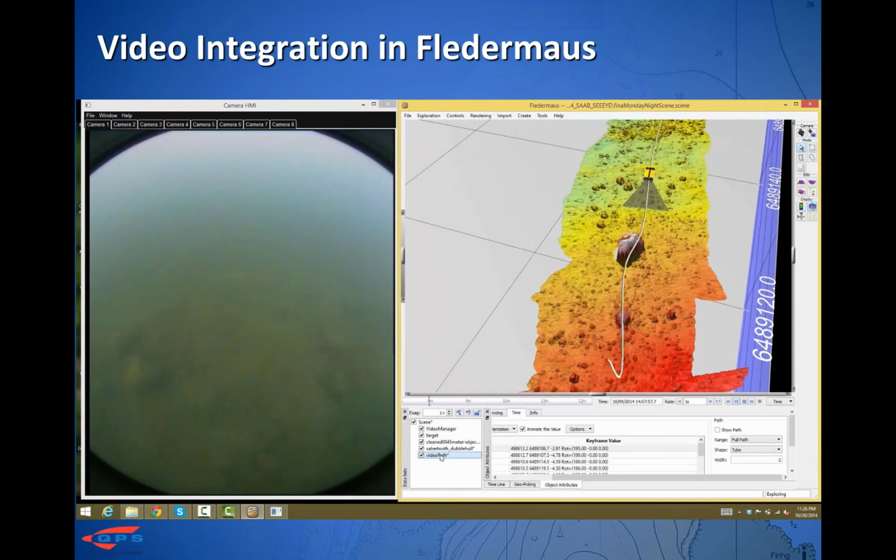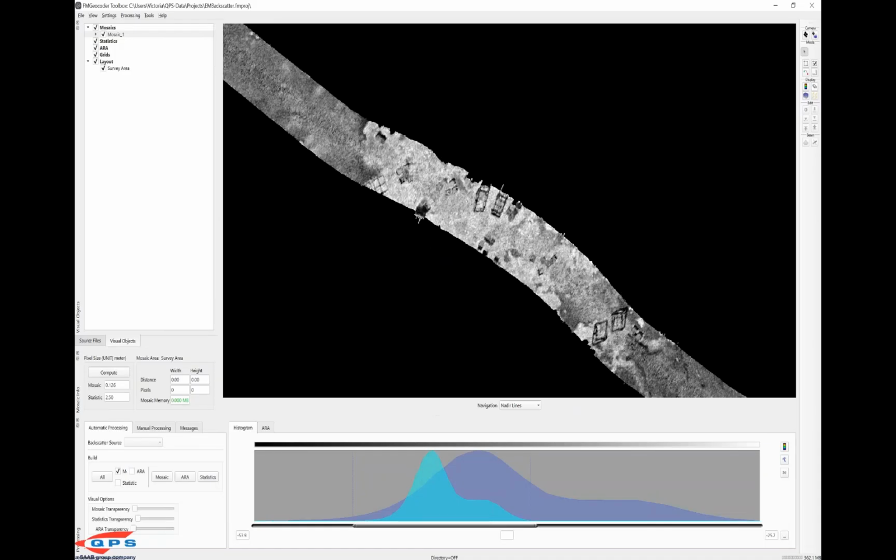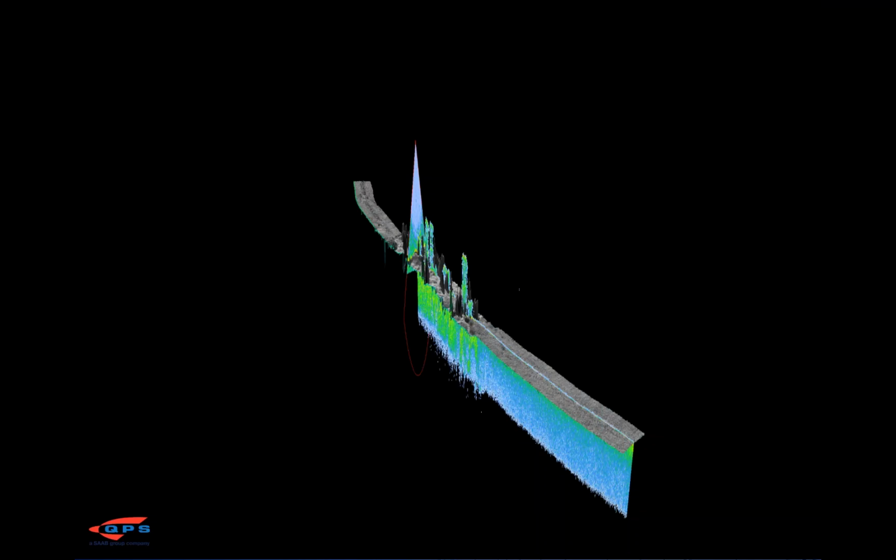If you've collected backscatter, you can also pretty easily mosaic that in FMGT and bring it into the main Fledermaus module for visualization. This is some really interesting backscatter that was collected over fish traps. When you drape that backscatter over bathymetry and add in some water column data, you get a really interesting look not only at the structure of the traps and what they look like in a three-dimensional realm, but you also get an idea of what's in the water column swimming around them.